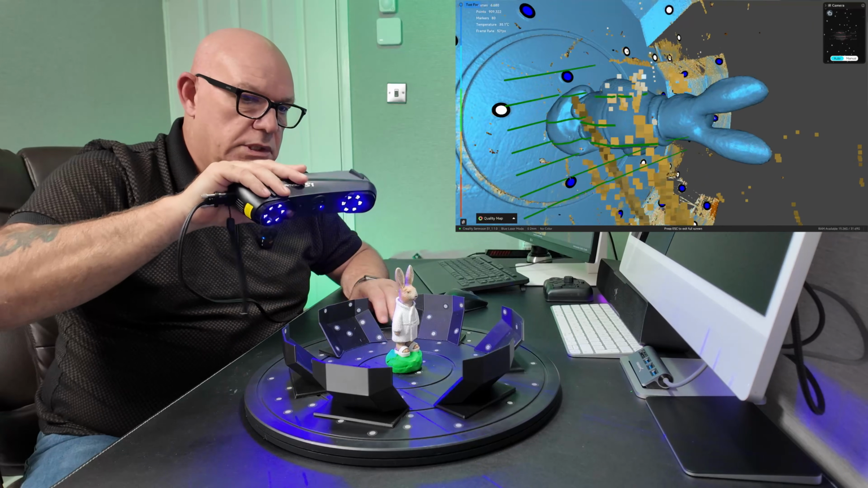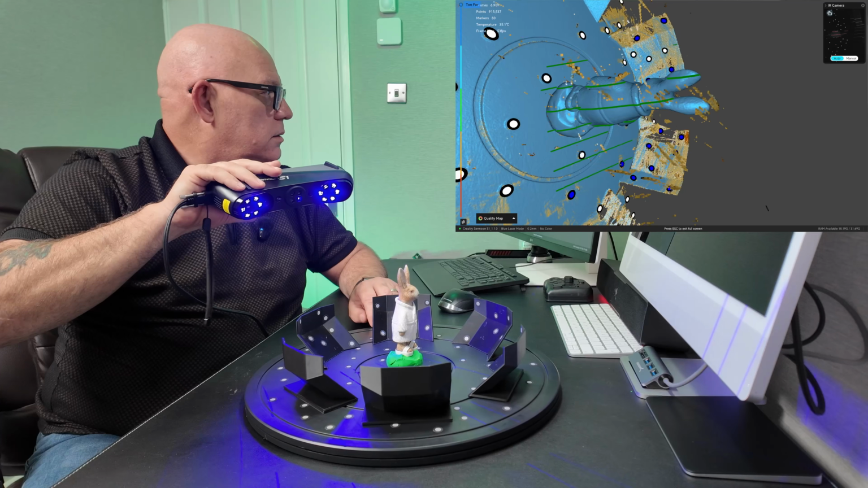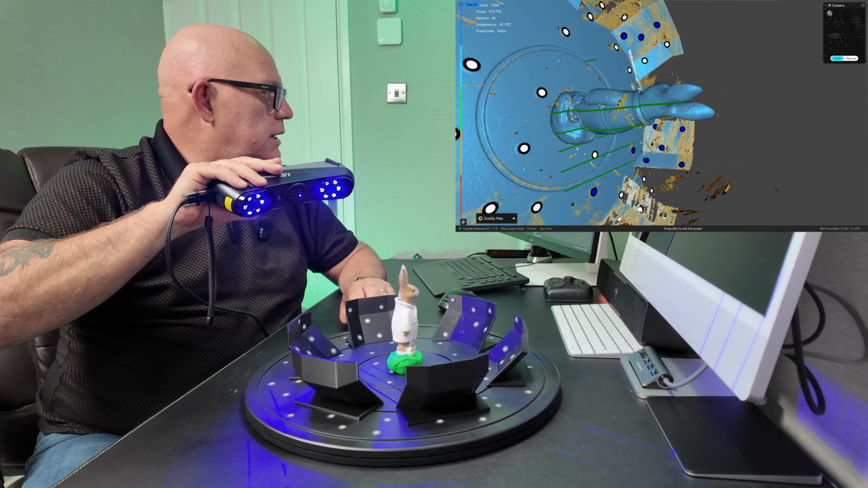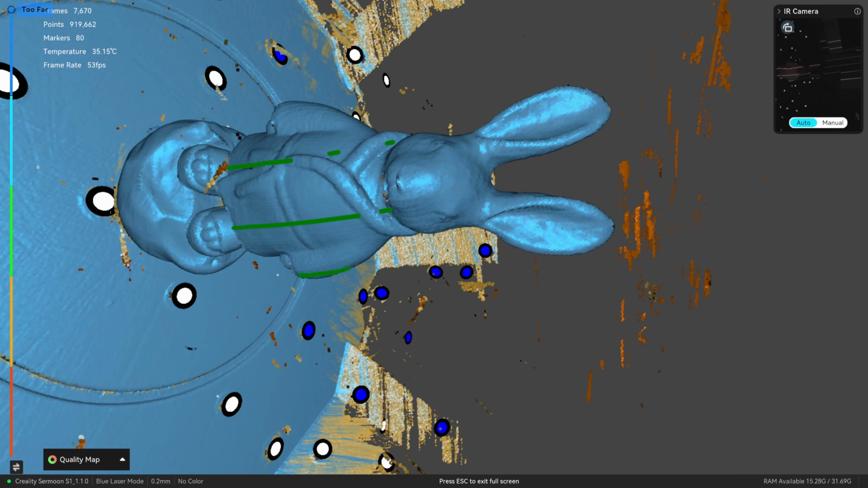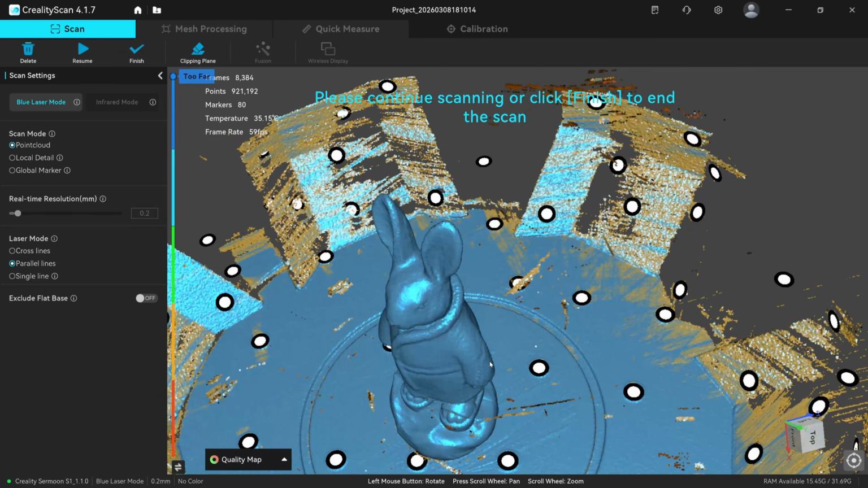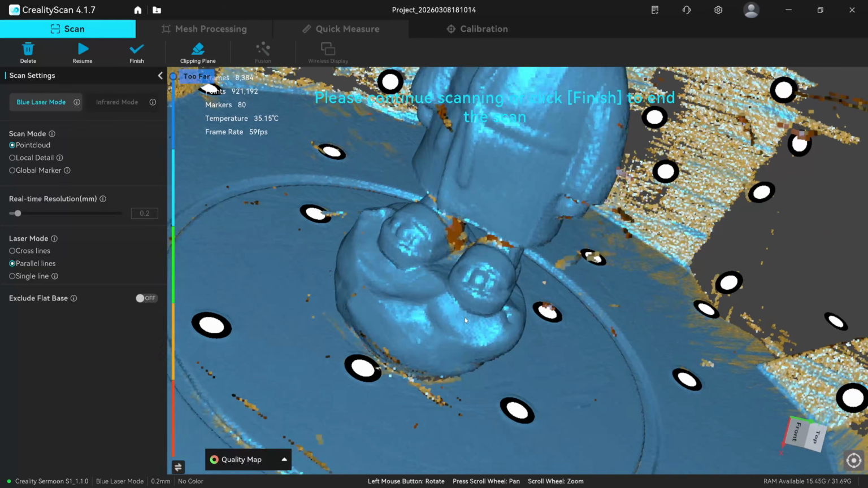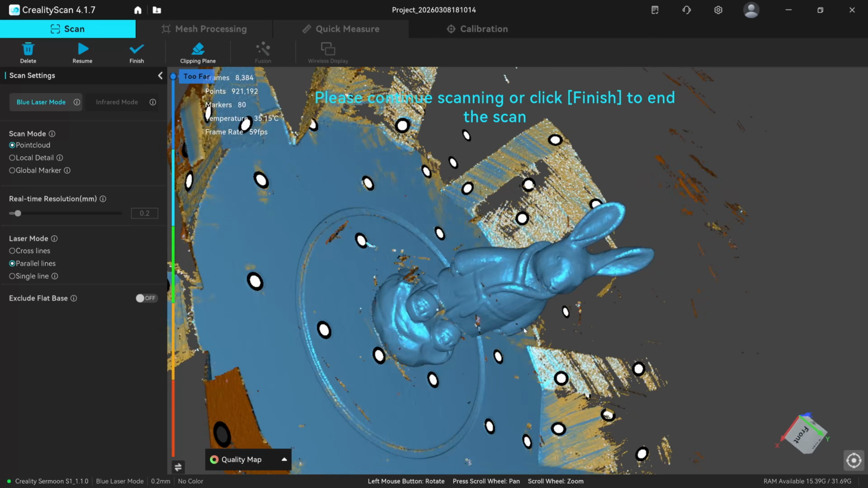Let's turn it over onto the side a little bit. Move this away a touch there, you see, because the laser lines have disappeared. And basically come and do a revolution and just get some of the bits I've missed. Okay, I've got the top of his ears in quite well. I've got his feet in. I'll hopefully get the rest of him in when I flip him over.